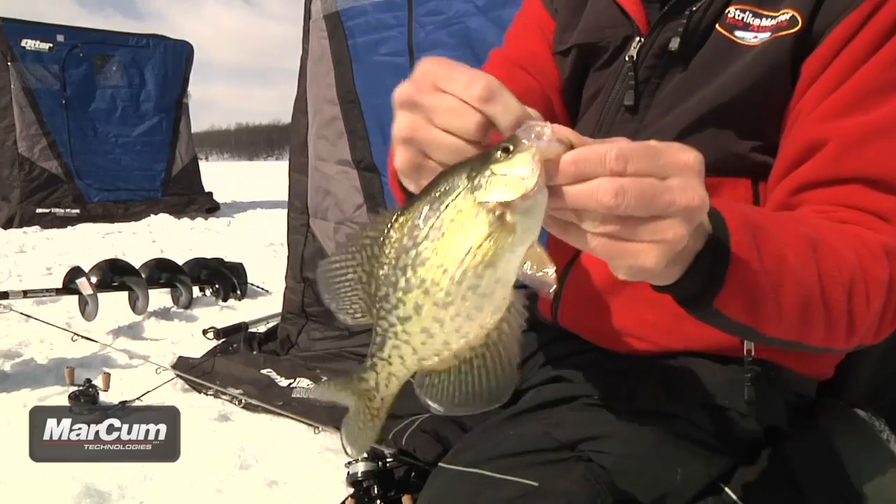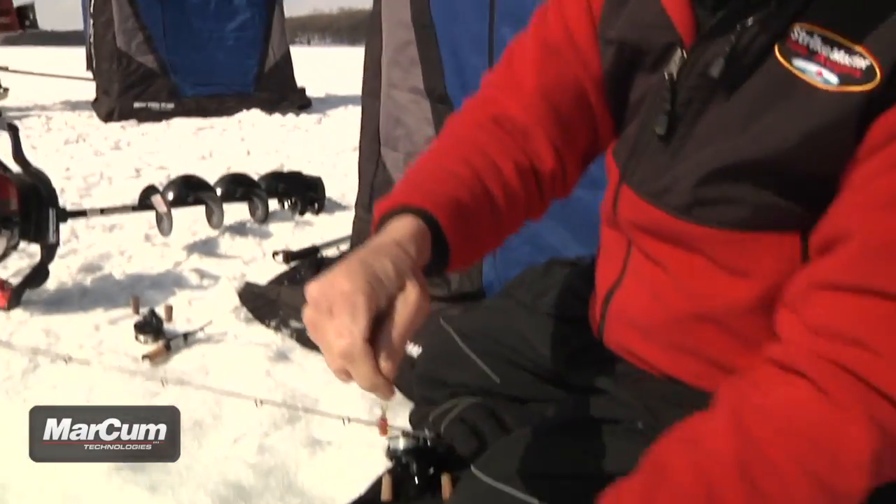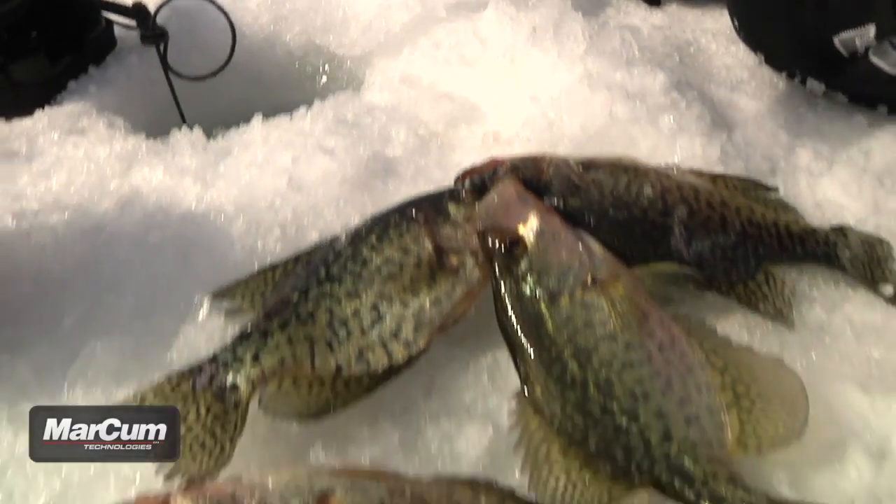The lesson is being able to separate this small little jig, and I'll show it to you right now. Look at these fish. We got this little jig right here from these fish 40 feet away. That's the ticket to being successful on the ice, using technology to your advantage.